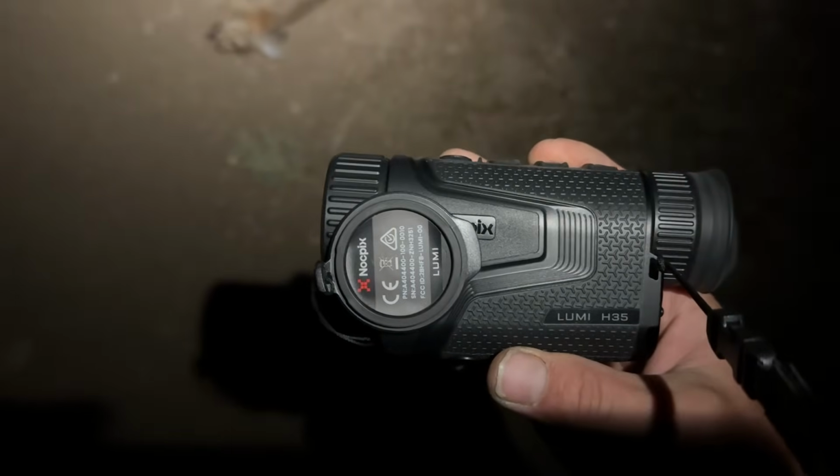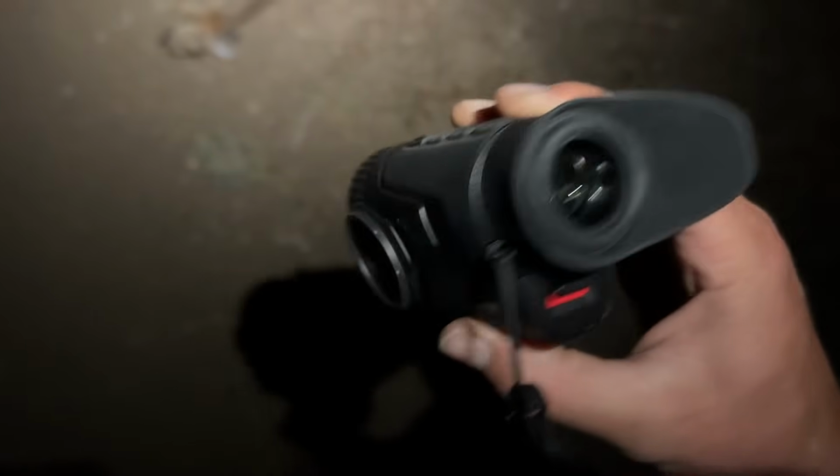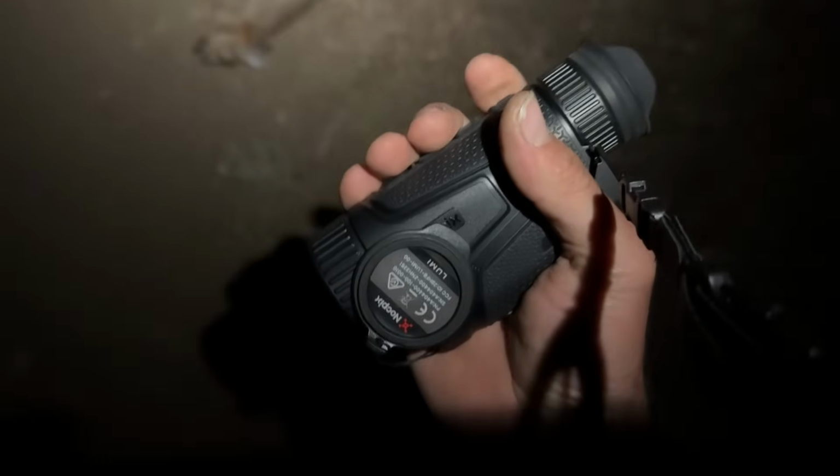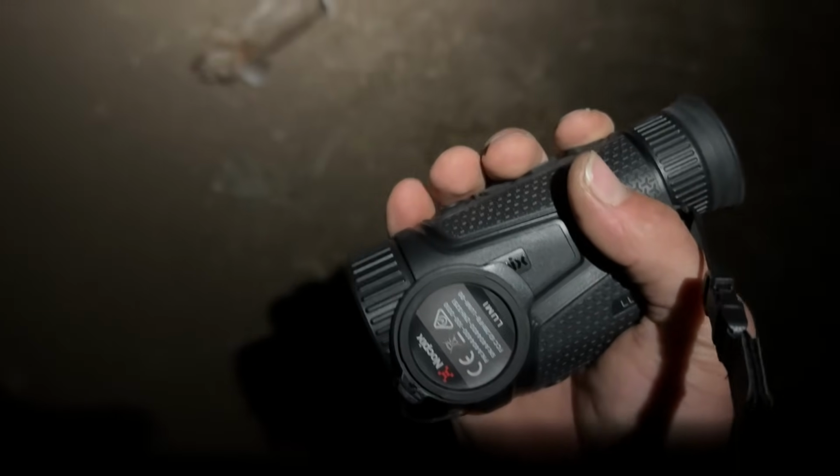Okay, we're taking out this little Knockpix Lumi, and it's a very nice little monocular. It's a very compact little unit, it just fits in your hand really nicely.